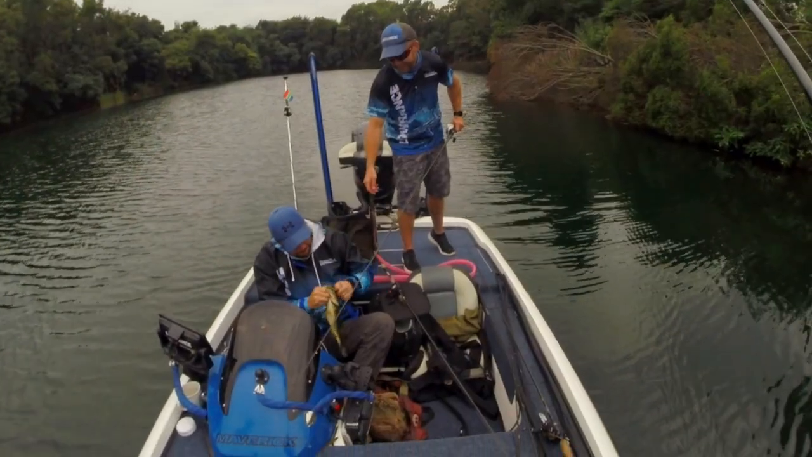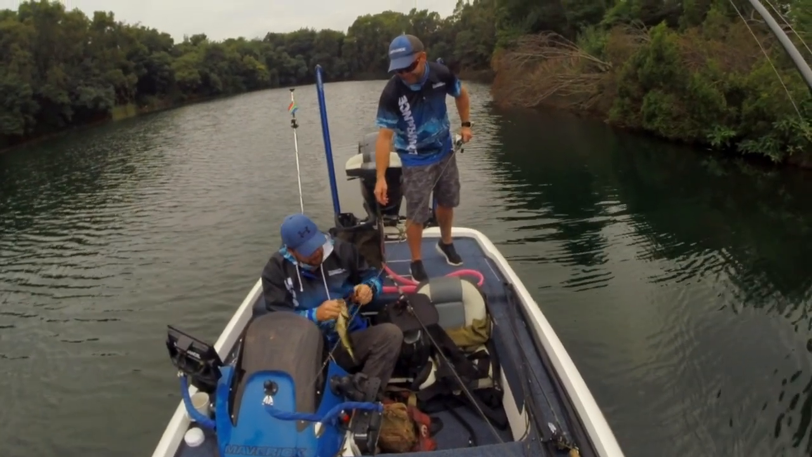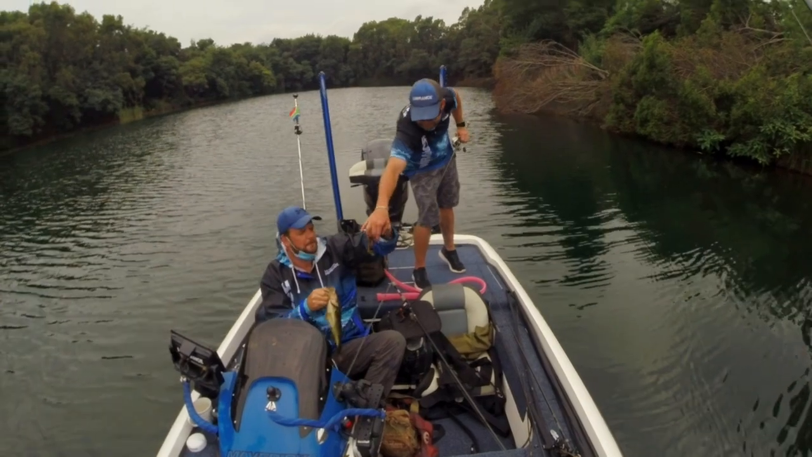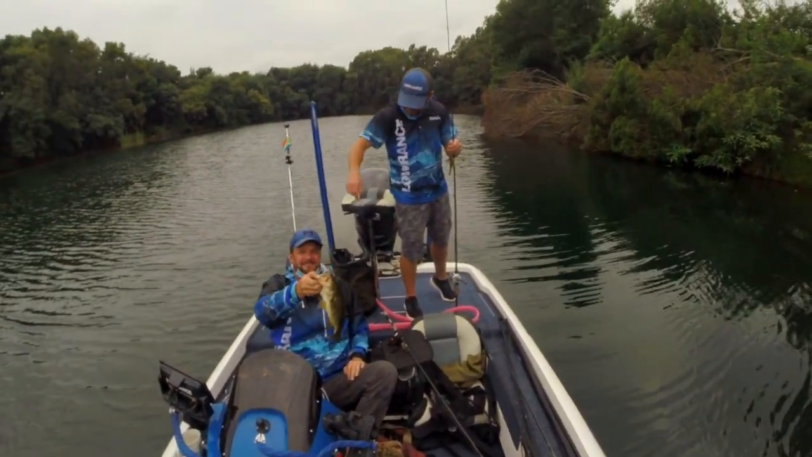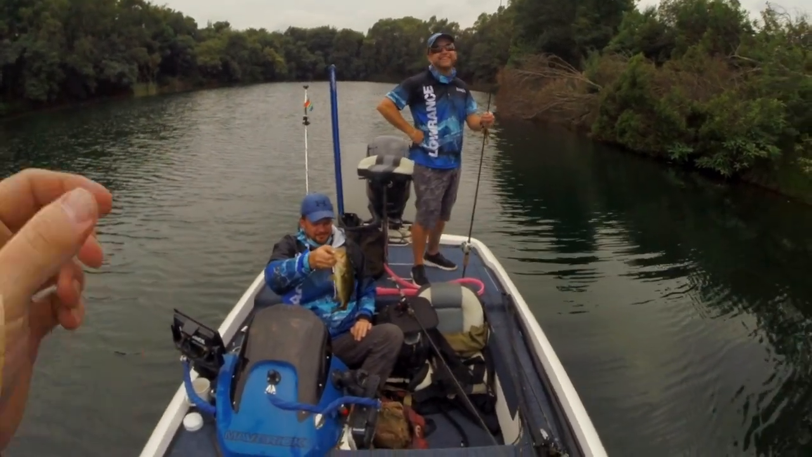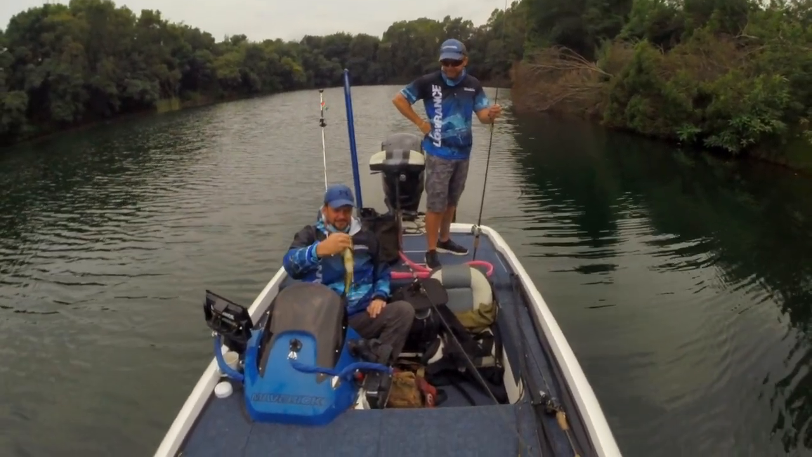There's an awesome War Eagle swim jig, got an Itty Secret trailer on the back. And you know, I put down the rod for about 2 seconds, and here's Keith who just snatches the rod and snatches all the fish.